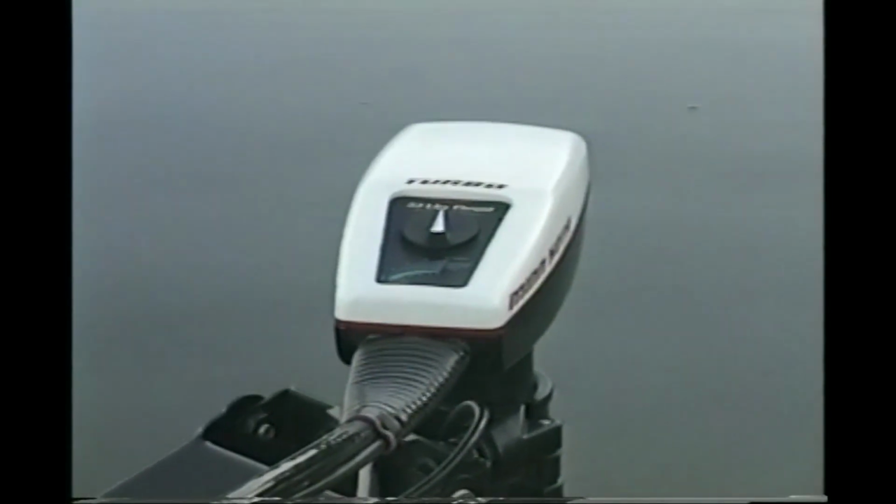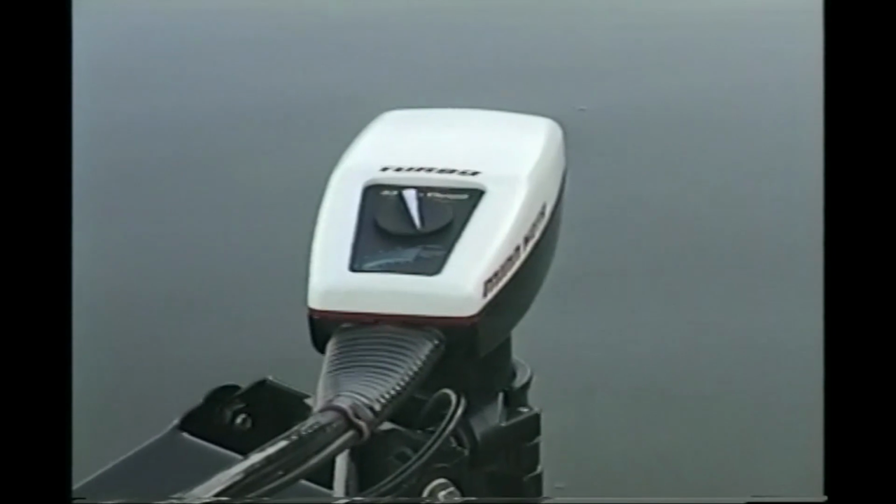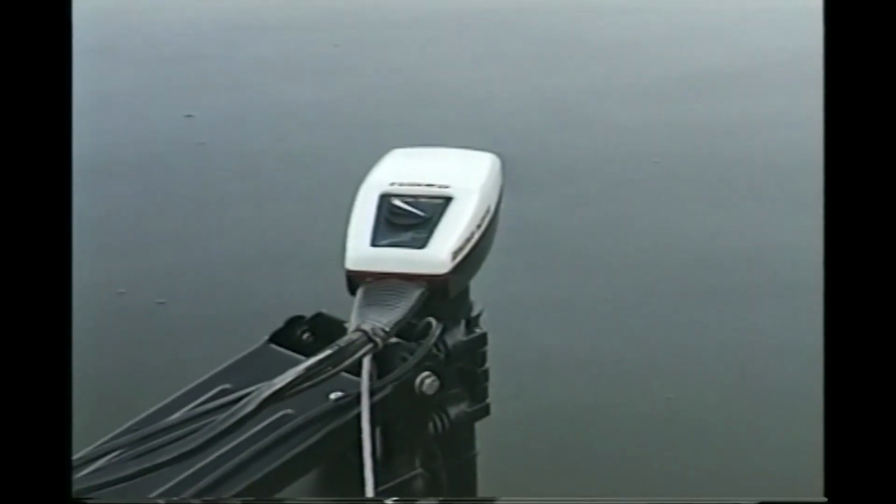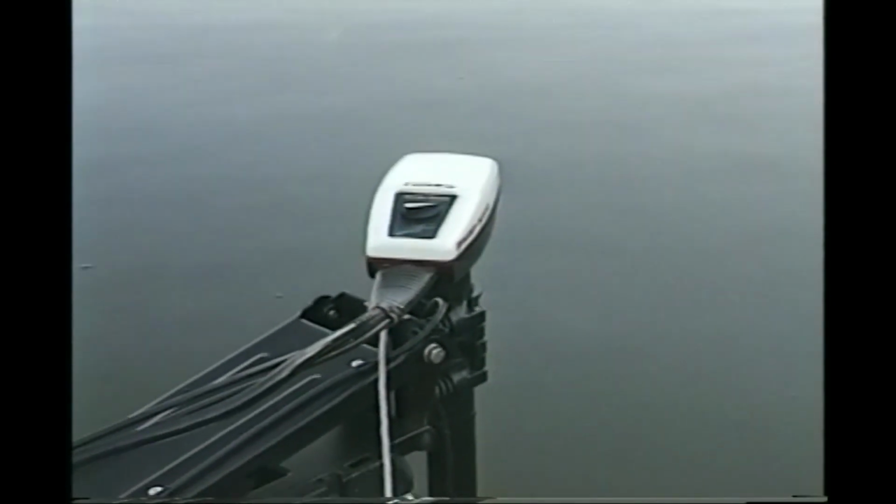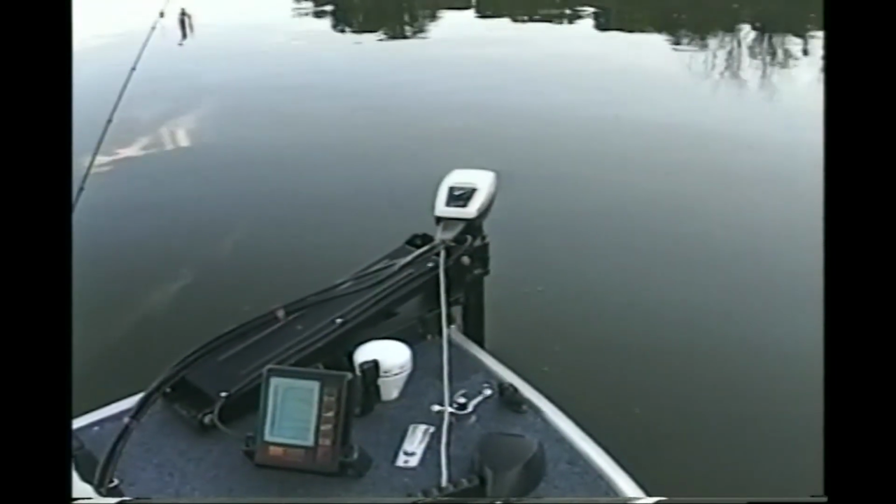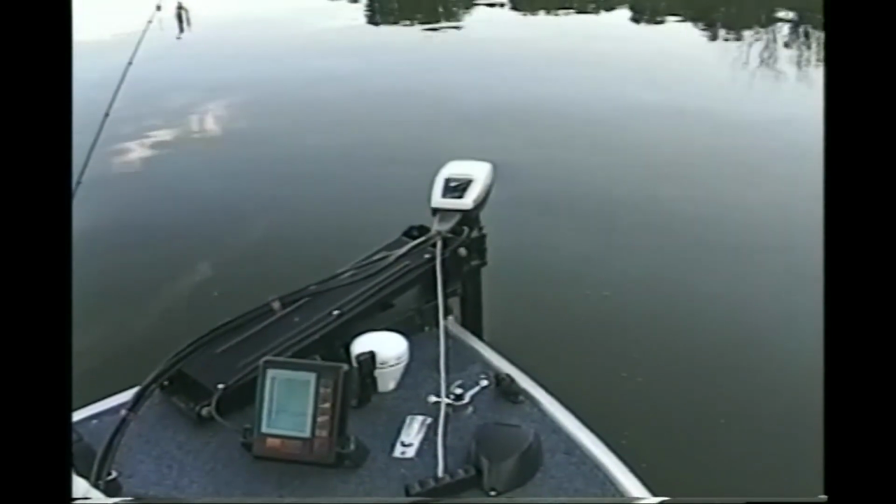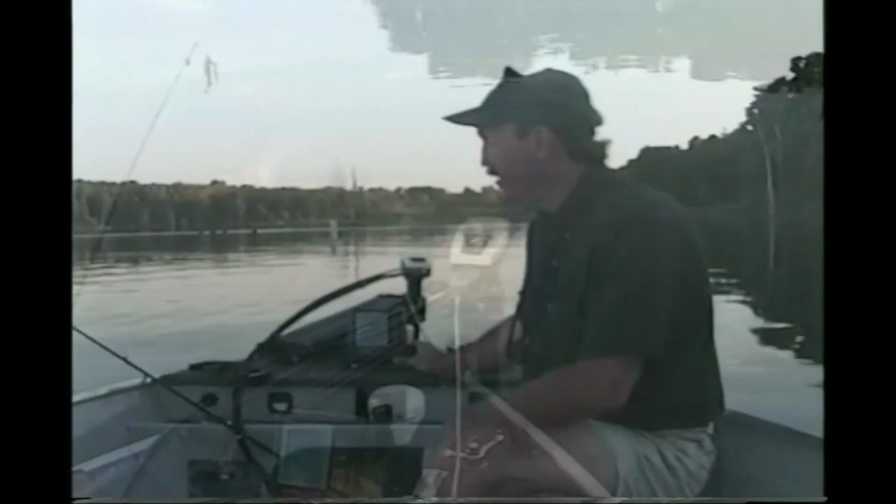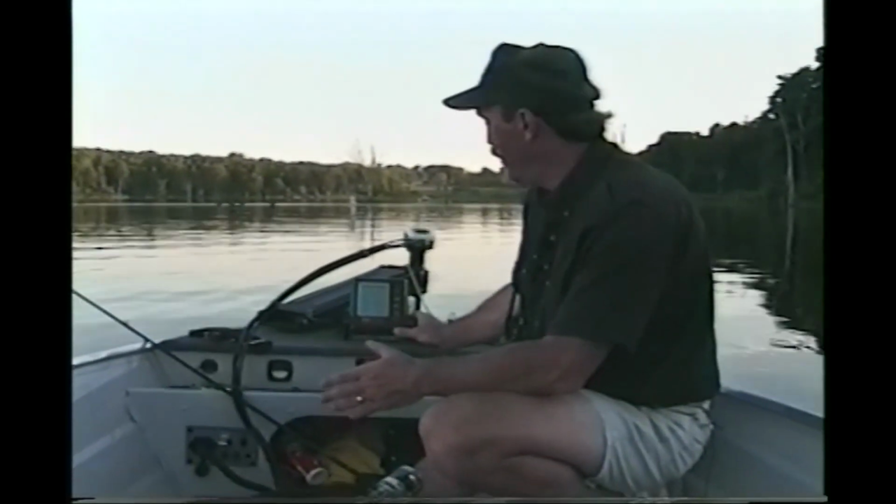Now sometimes I can stop the trolling motor and actually search a bay by going just like this, and I'll search real slow and see if I can pick up fish. As I search around, I am picking up some fish here left and right of the transducer. So not only do we know that there's fish there, we know how far away they are and what angle they are. And that really gives you some confidence when you're fishing that bay. So I tell you what, a side finder is definitely a good tool for your boat.